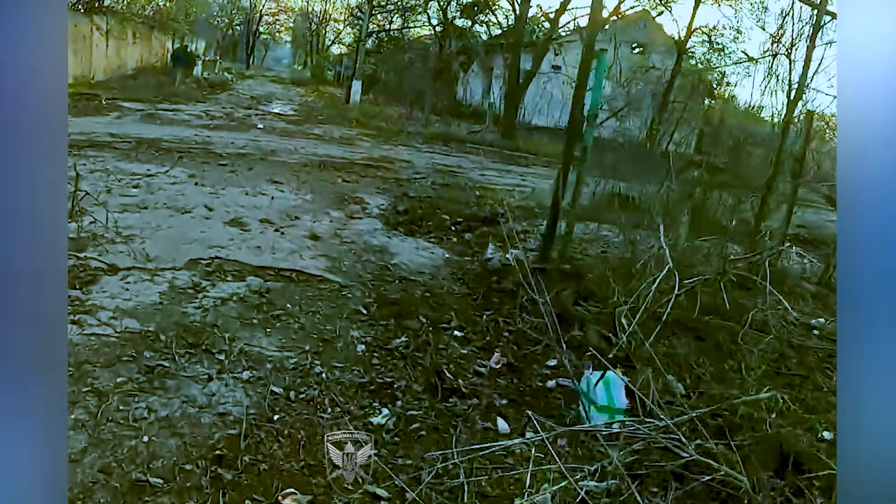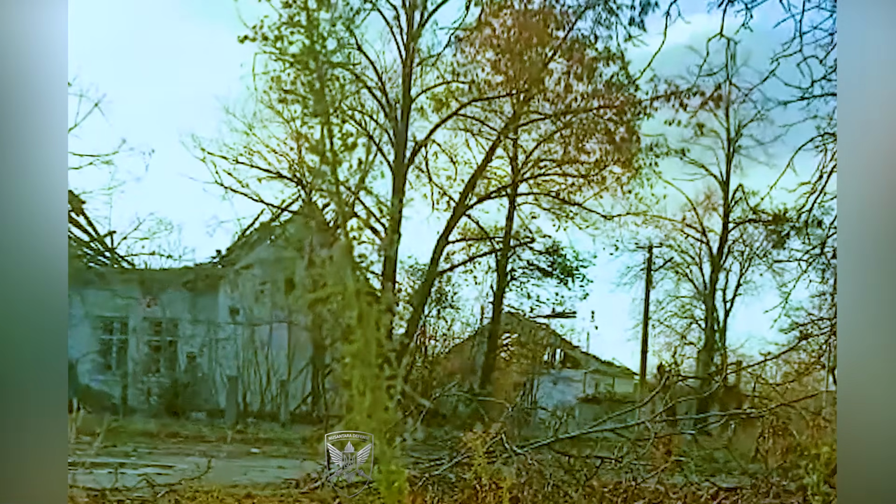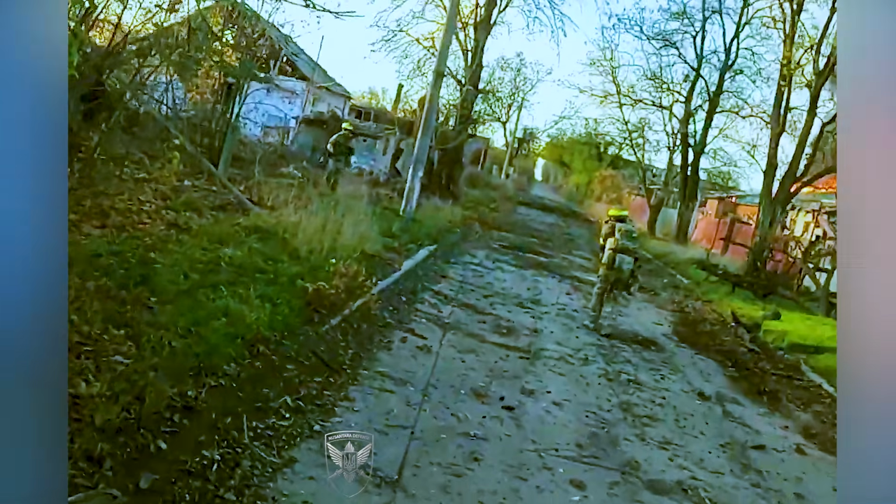The battle is no longer about distances of hundreds of meters, nor even tens of meters. In this sector, the distance is just a few steps. From outside buildings to inside cramped spaces, the operation is turned into an intense search, hunting for every remaining hiding spot within the city's crumbling walls. The hunt continues. From the forest to the trenches, and now, inside the city's homes.